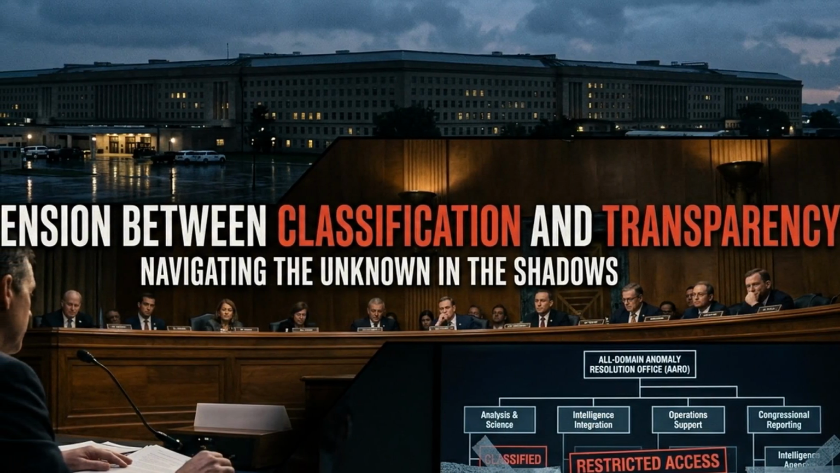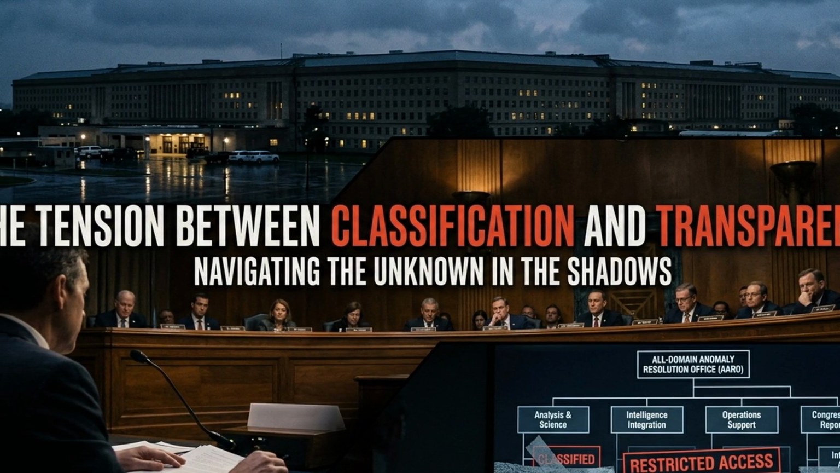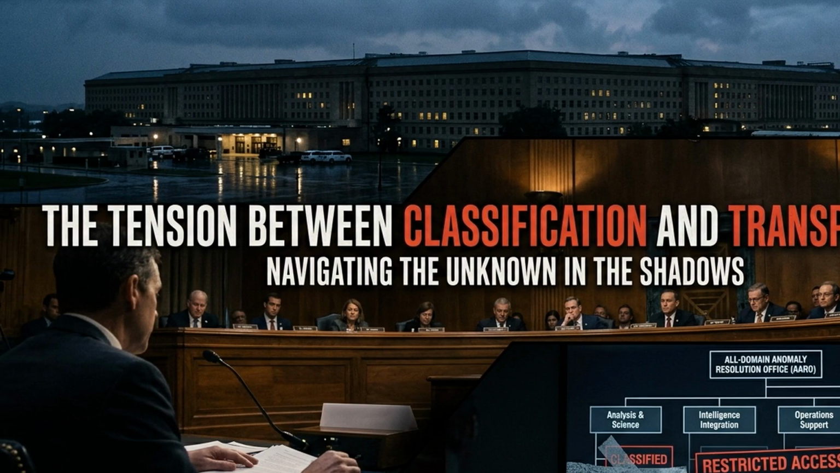This case illuminates a deeper structural issue in UAP transparency. The Pursue program releases materials, but it releases them selectively and often without the contextual data necessary for independent analysis. Researchers receive video, but not radar. They receive imagery, but not operator reports. This creates a paradox. Enough information to generate public interest, not enough to satisfy scientific scrutiny.